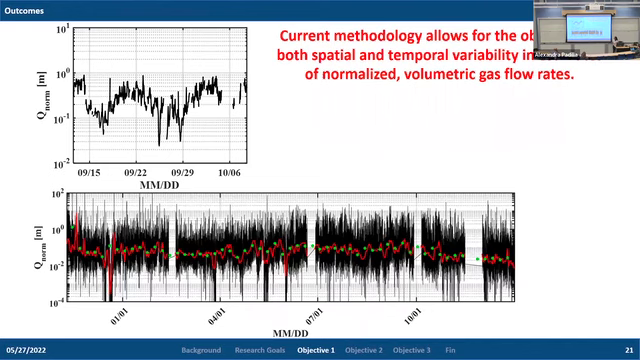And so with this, we were able to come up with a methodology that allows us to observe both spatial and temporal variability in the estimates of normalized volumetric gas flow rates. If in the future we have information about the bubble size distribution itself, we can take these measurements and calculate the total volumetric gas flow rate.